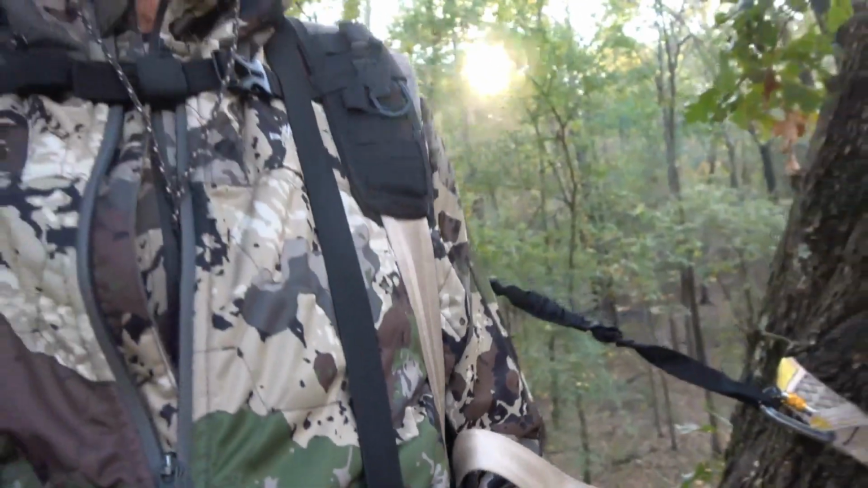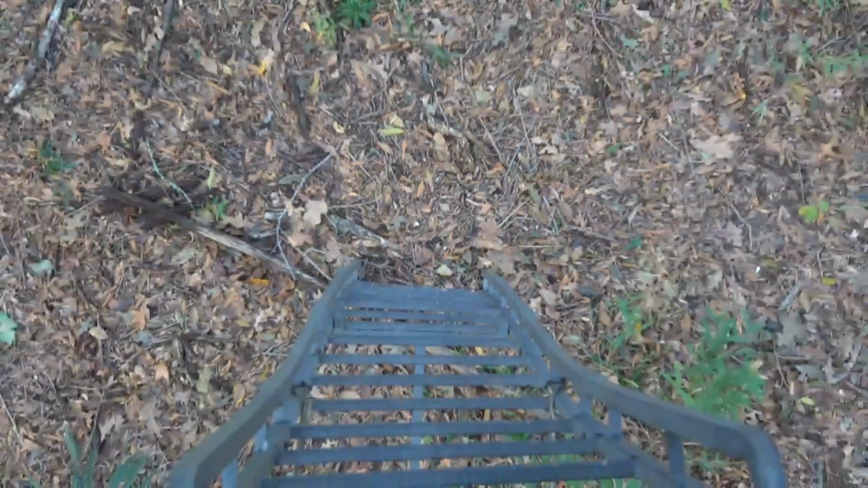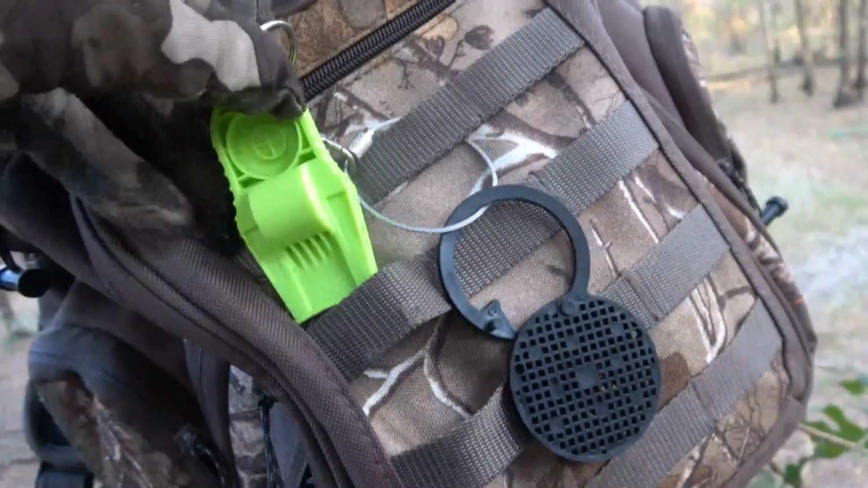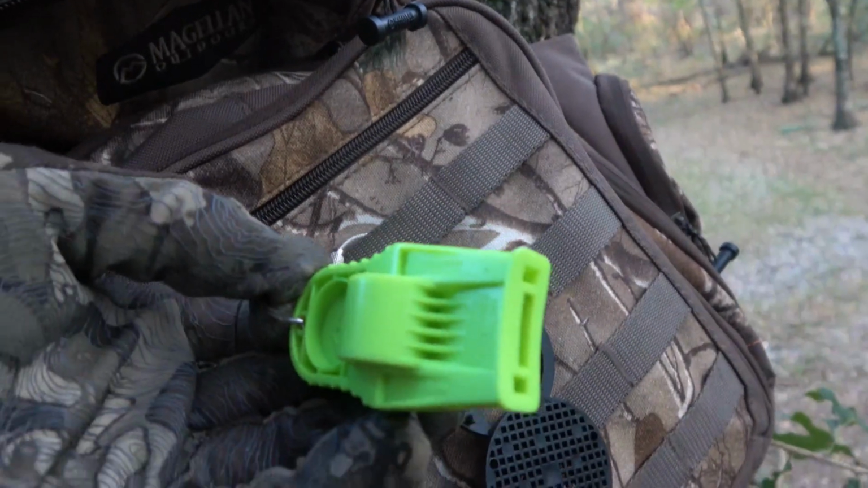Never modify your harness from the original manufacturing specifications that came with the safety harness. Never ever hurry up a tree. Always tell someone where you're hunting. And lastly, carry a whistle in case you do need help and are unable to yell. A whistle works very well.